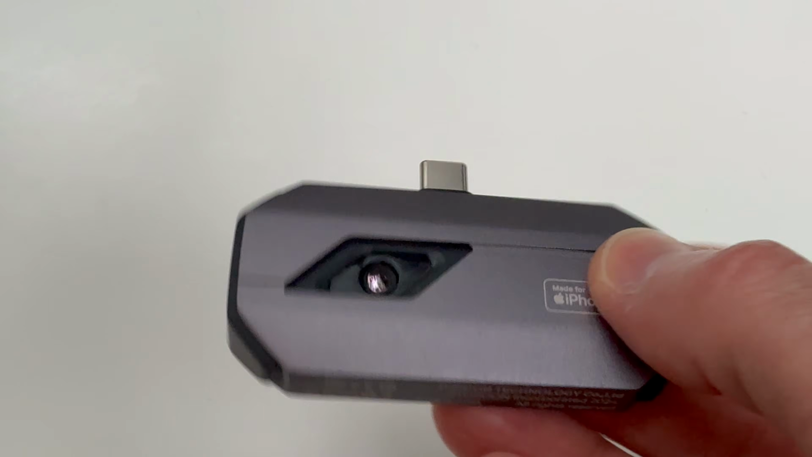This one I've got is iOS compatible. You'll see that it is USB-C. You would think that you could just plug this into Android or an iPhone and it would just work, but it doesn't for some reason. I'm not sure why. So you'll see that this has made for iPhone and iPad written on it. So it does mean that this device needs to be with iOS. Bit of a shame if you had Android and iPhone in the same house and you wanted to use it on both. I haven't tested it, but it looks like that might not be possible. There is also a version for the Lightning port if you have one of the older iPhones.